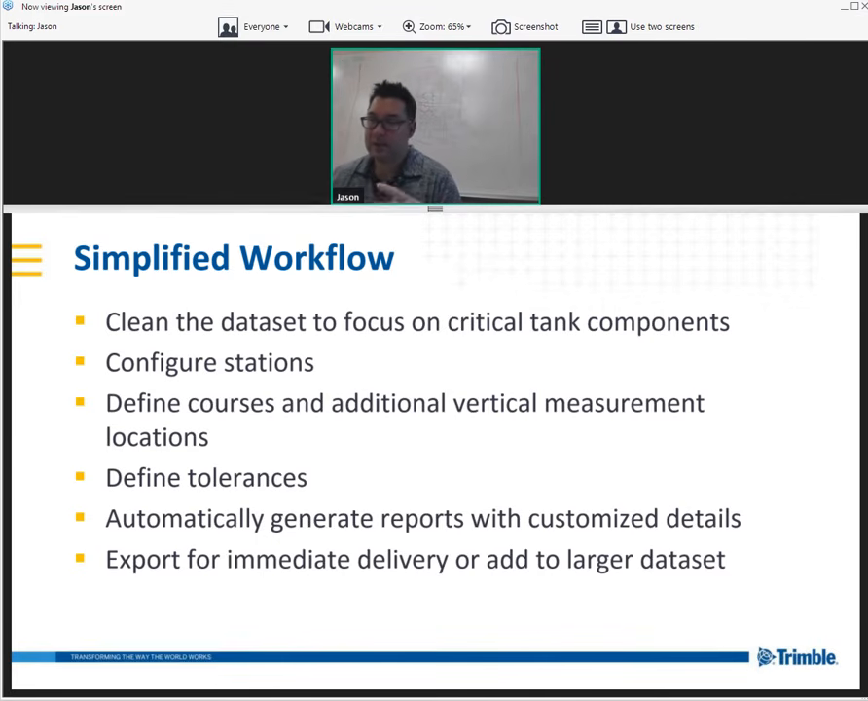What Realworks does, we've made the tools to follow the workflow that a traditional tank inspector would use, thinking more like a tank inspector as opposed to a surveyor or a laser scanning professional. So it allows you to configure those vertical stations. We define those courses very easily, just picking points. I'll show you here in just a second. We can define specific tolerances.